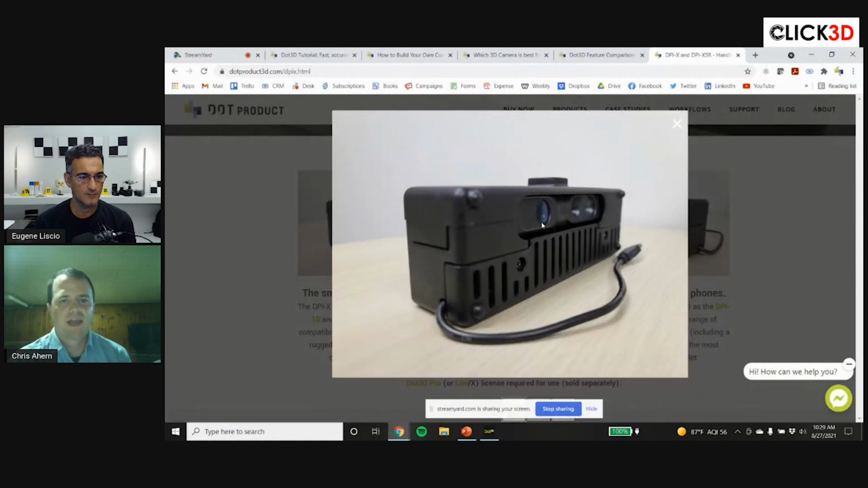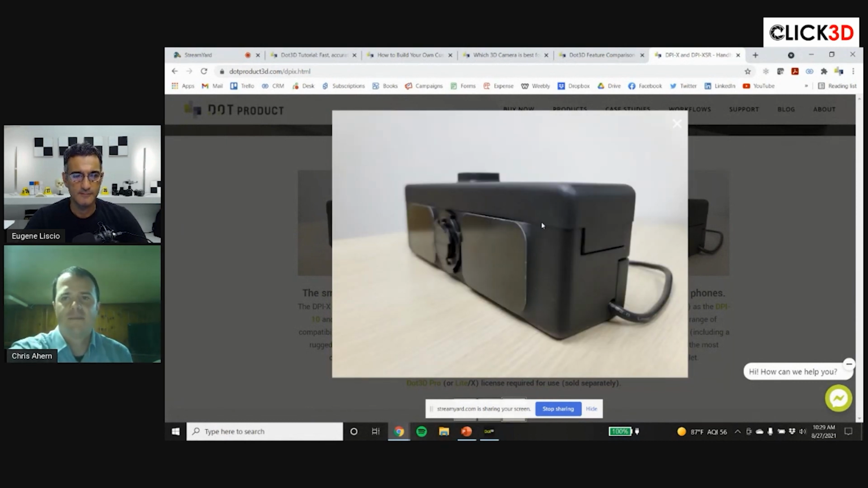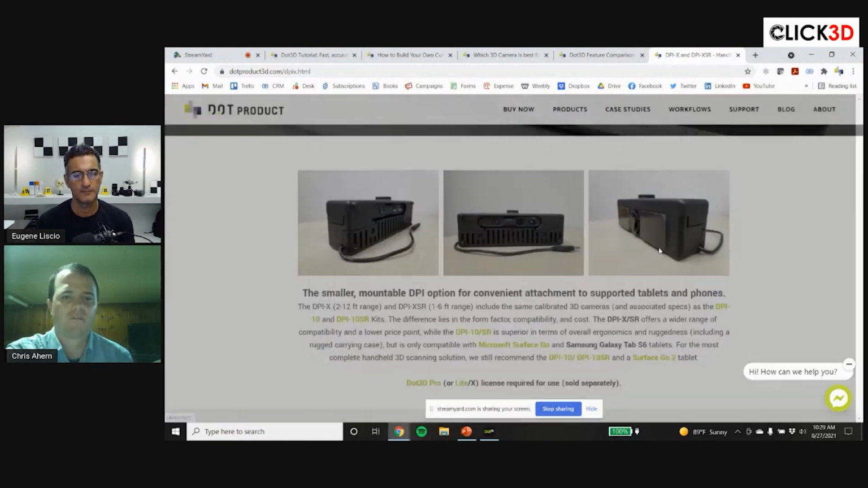Whereas with the new DPI X, you can take your own rugged tablet that you might already have, a larger Surface Pro tablet, or even your phone. We have an option to click this camera onto the back. Same calibration, same camera, so the data itself is going to be the same. But it's only a $995 camera, so it's less than half the price of a DPI kit, not much more than a RealSense, and available in either the short or long range model.